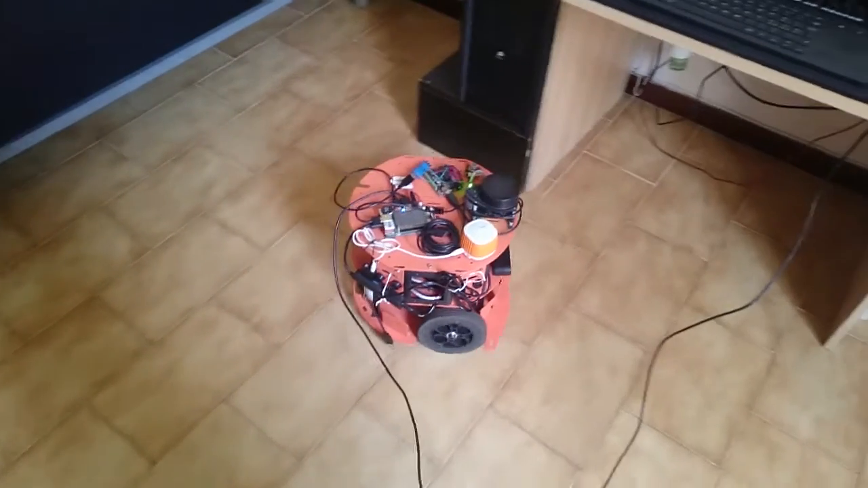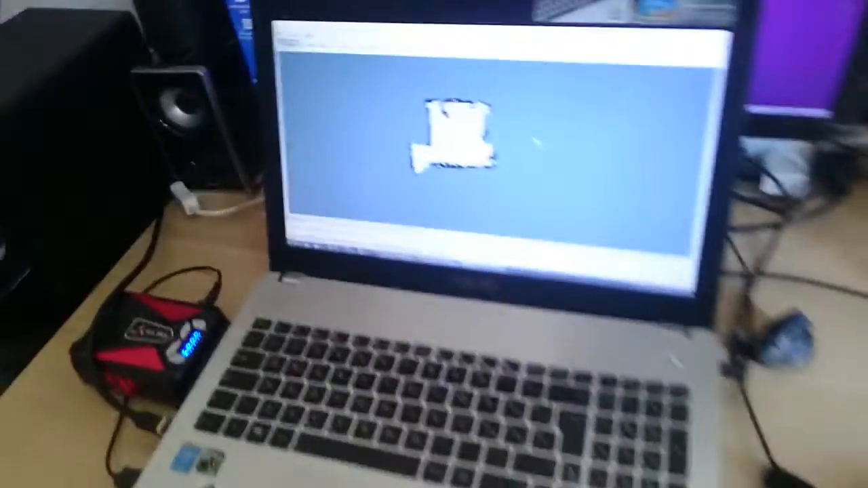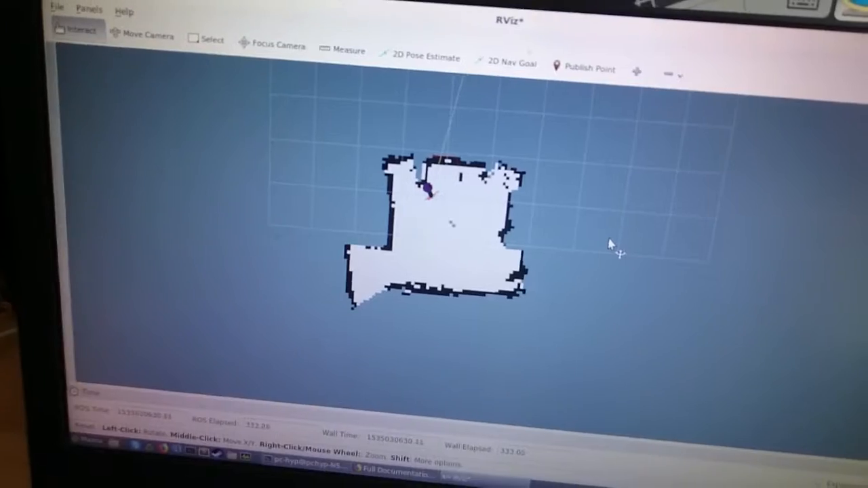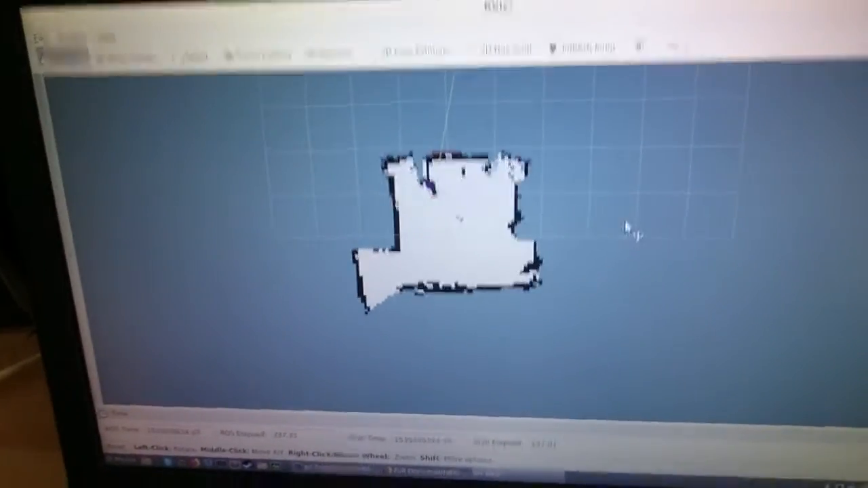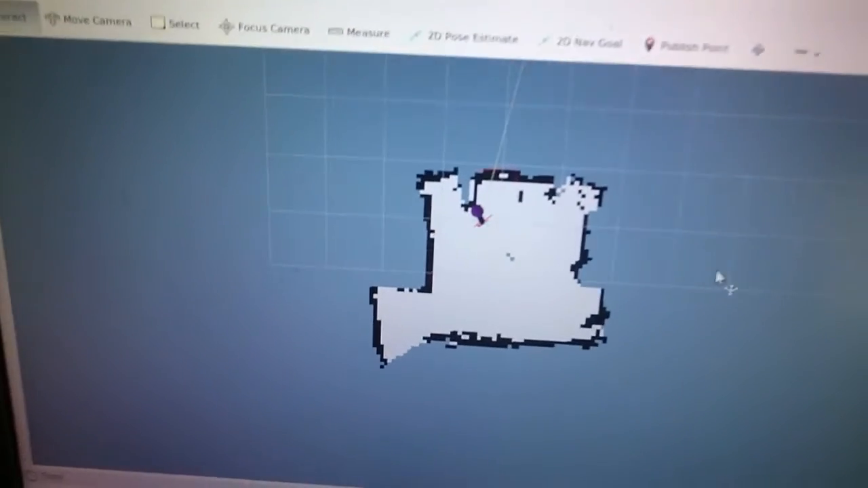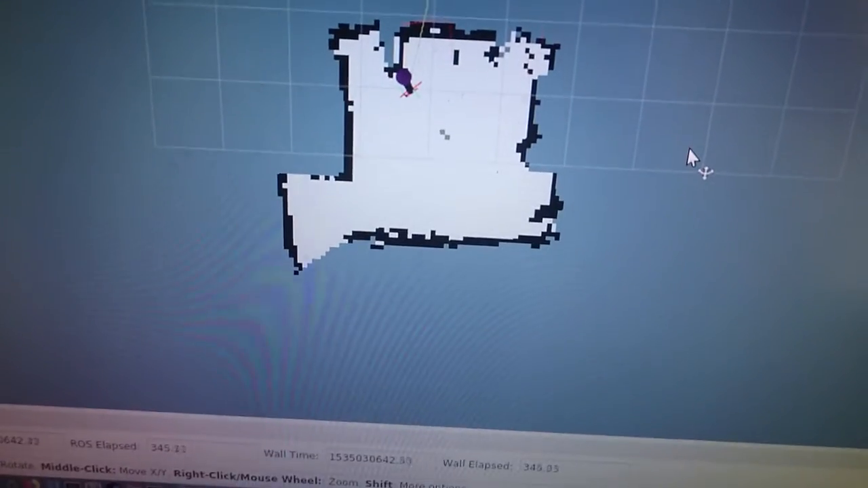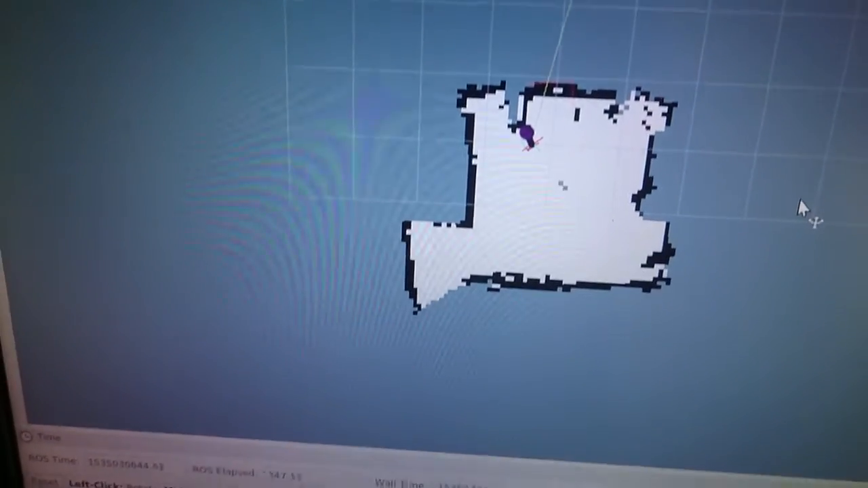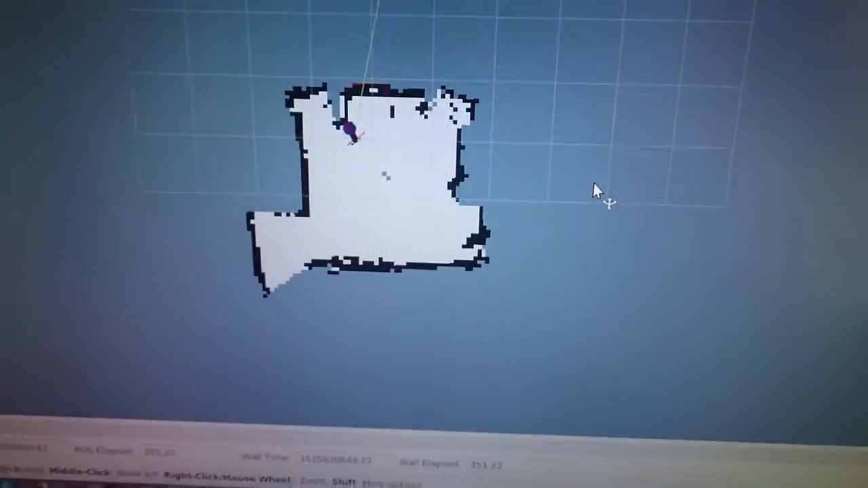Unfortunately, I have just this room to perform my test. As you can see, this is the final map, and I needed to pass multiple times around the corner of my room, and it's poor here on all the sides of the map.